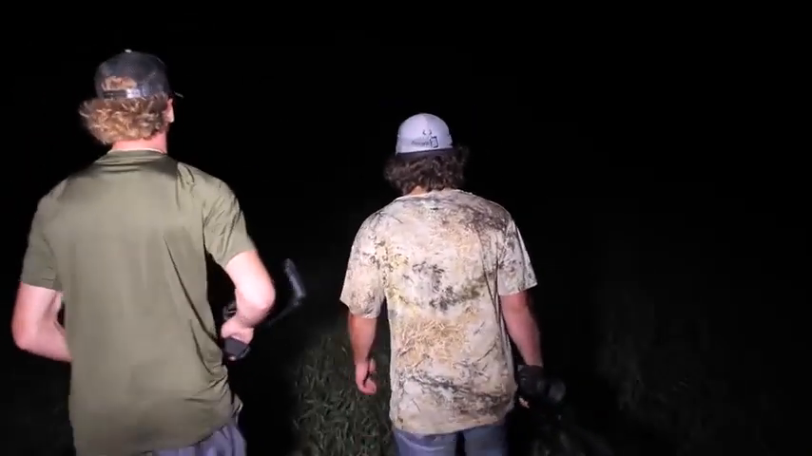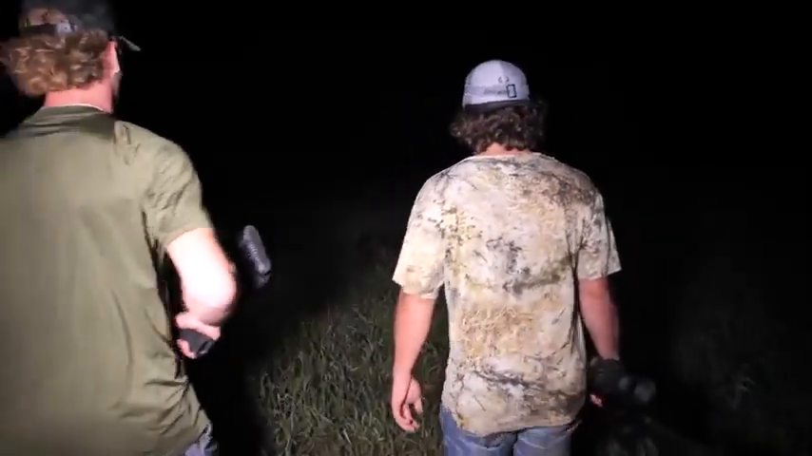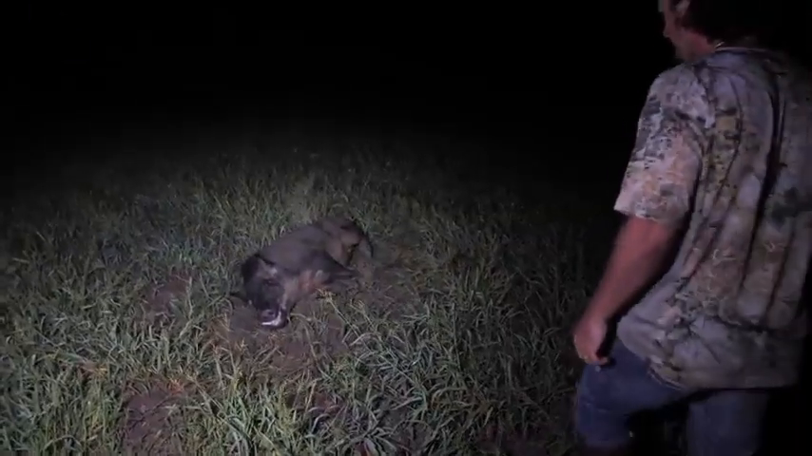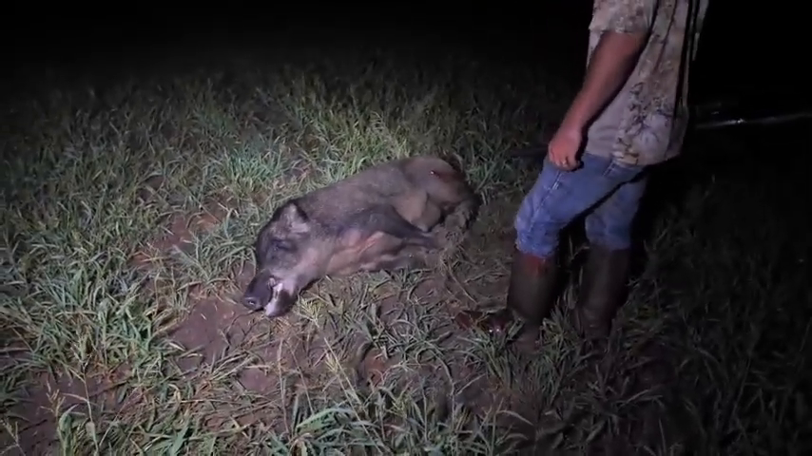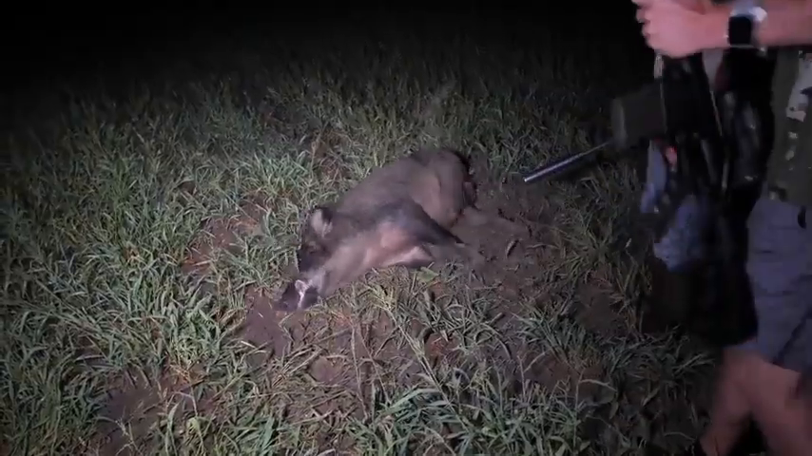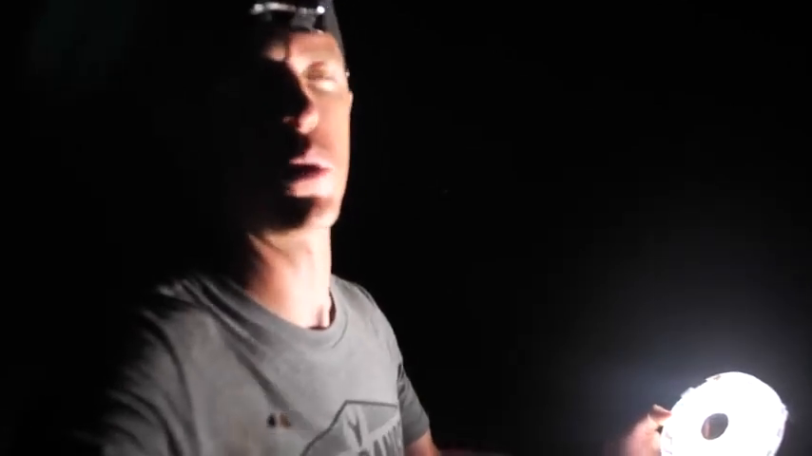Oh yeah. Oh boy. That's a good one. Hell yeah. That's bigger than another one. Oh my goodness. He has good cutters too. Golly. Ooh. Yes, he does. Let me get the rope on this one. Boy, that other one's bigger too. Gosh, this is insane. There's so many pigs out here. We've probably seen 40.